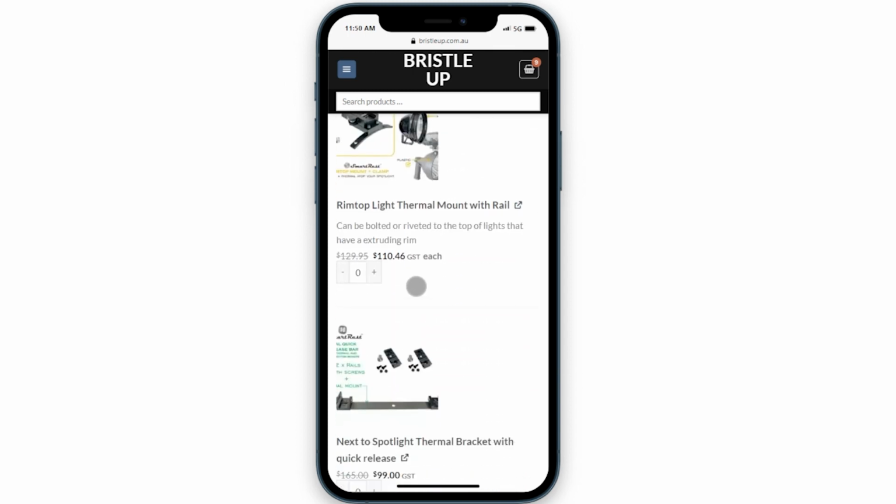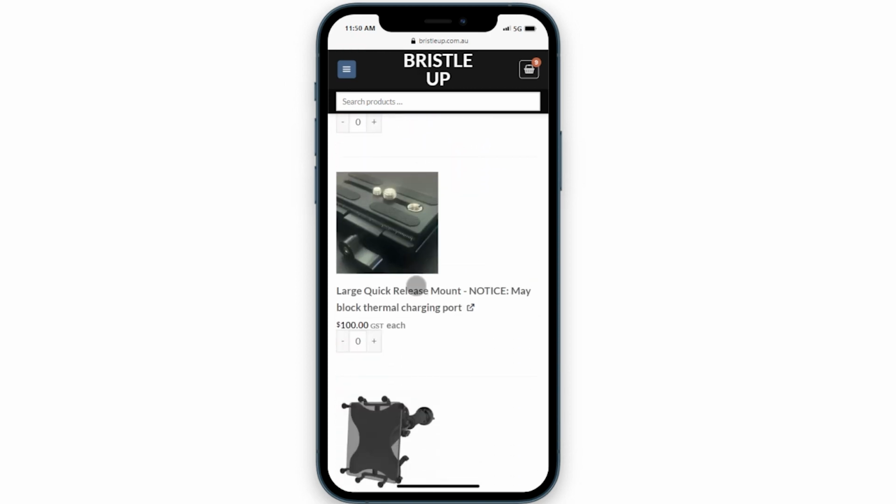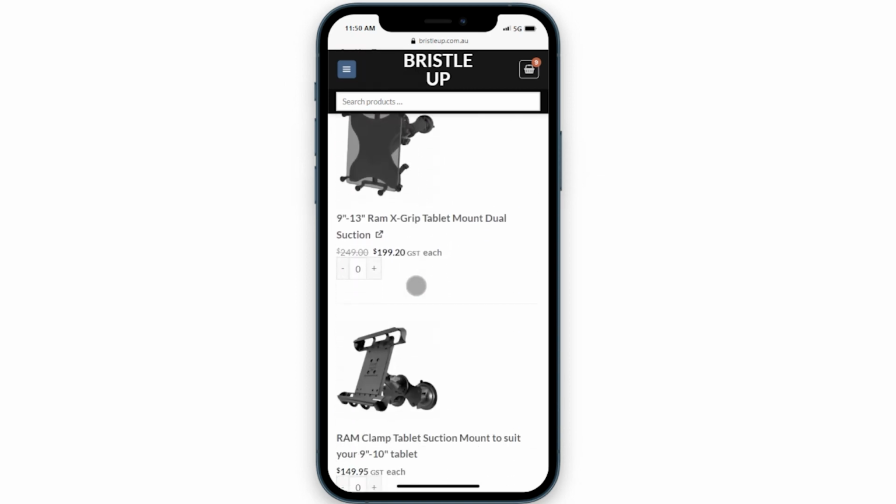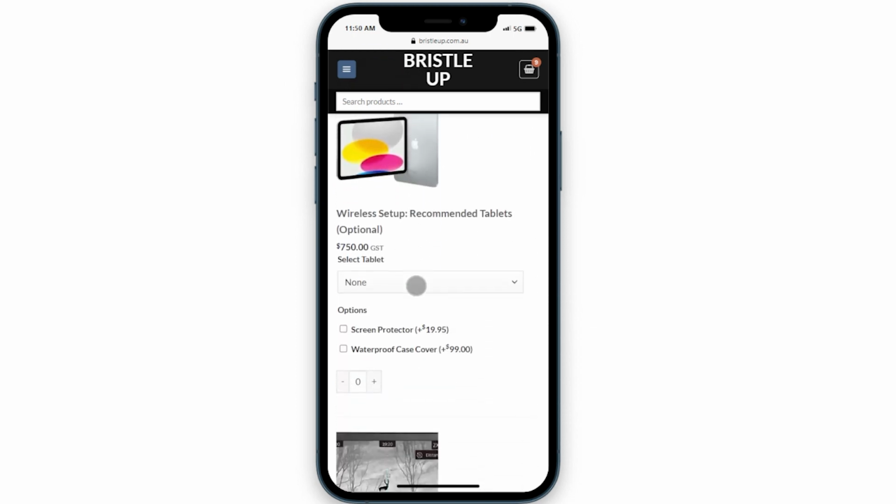And yes, the hardwired kits do work with Hikmicros as well. What else? We have lots of stuff on there. You'll have to go check it out, but you can choose the thermal, add everything you want, and Bob's your uncle.